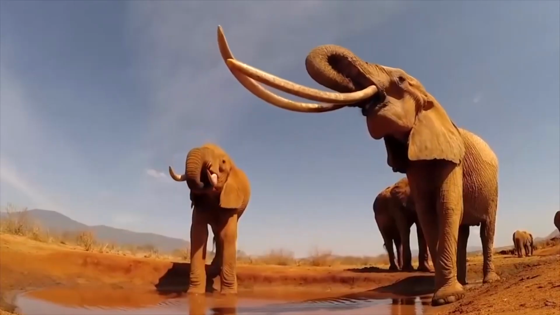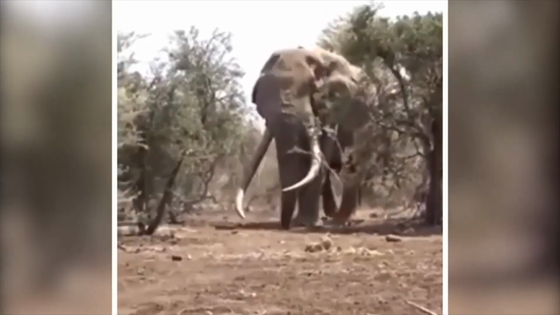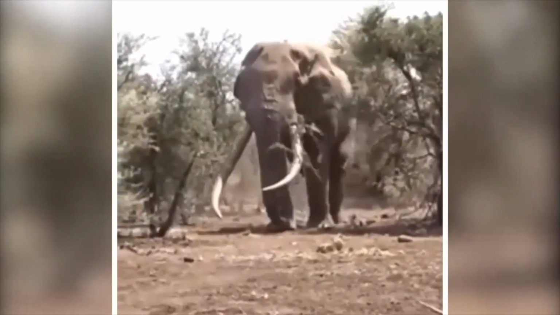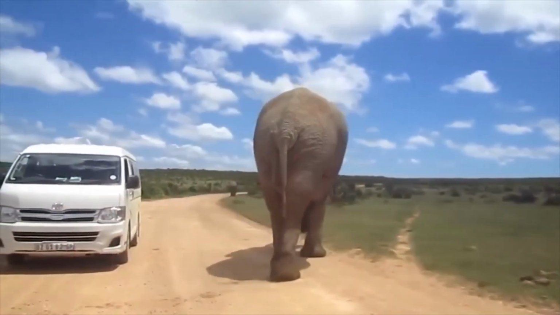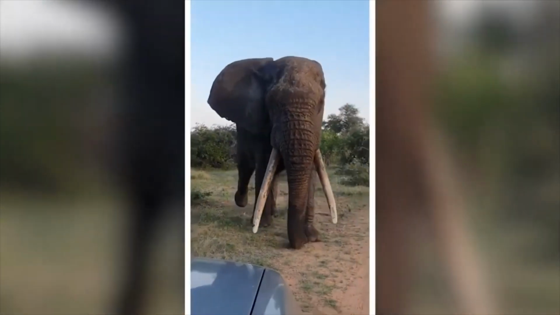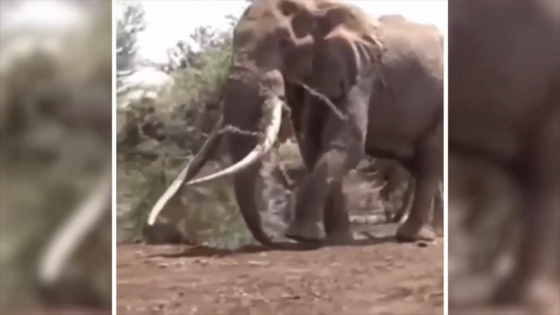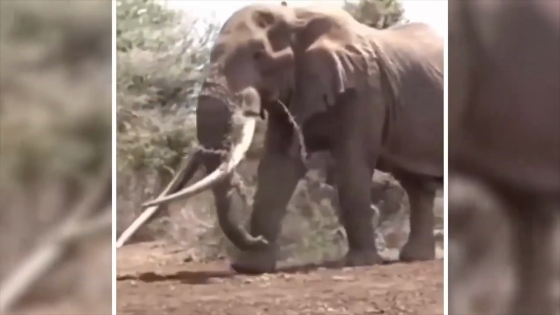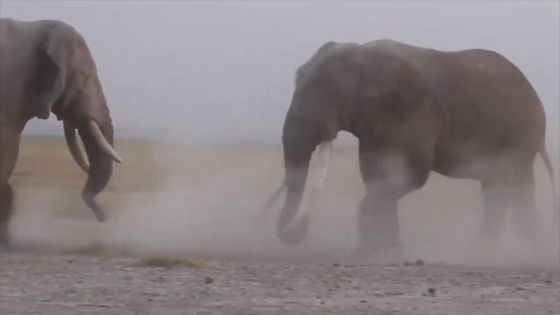Now, I know we all love these intelligent and majestic creatures, but let's not forget they're also one of the biggest and most powerful animals on land. And when they feel threatened, they're not afraid to throw down. They've been known to attack and even kill humans who got too close to their turf. So if you're ever in the presence of an elephant, be sure to give them their space and show them the respect they deserve. Trust me, it's better to be safe than sorry when it comes to these big guys.